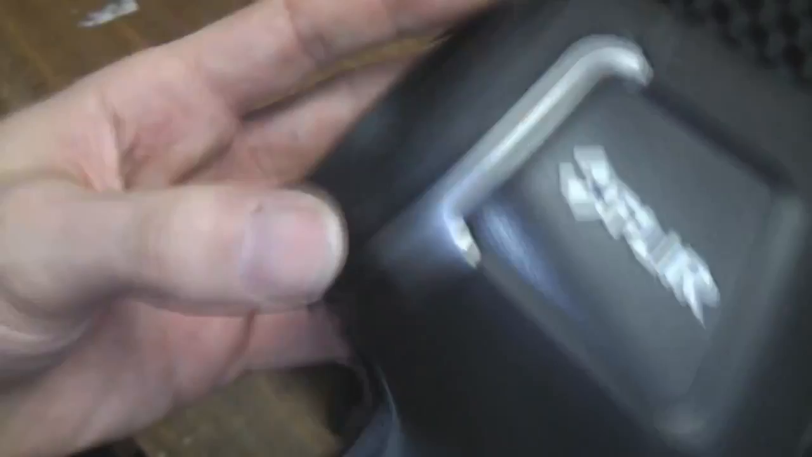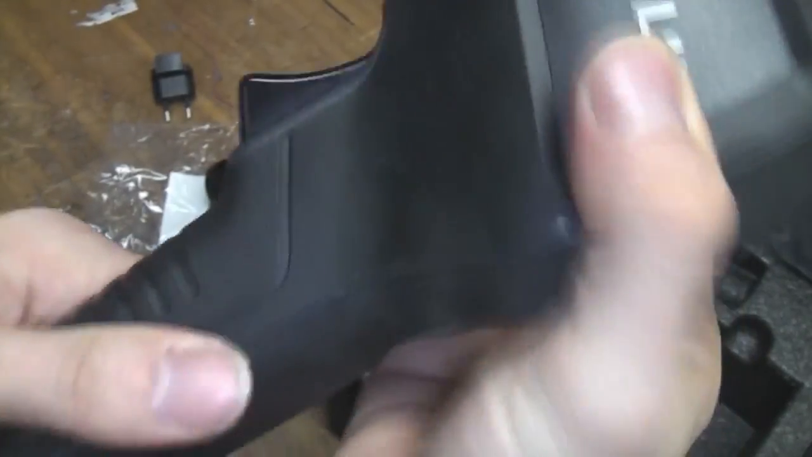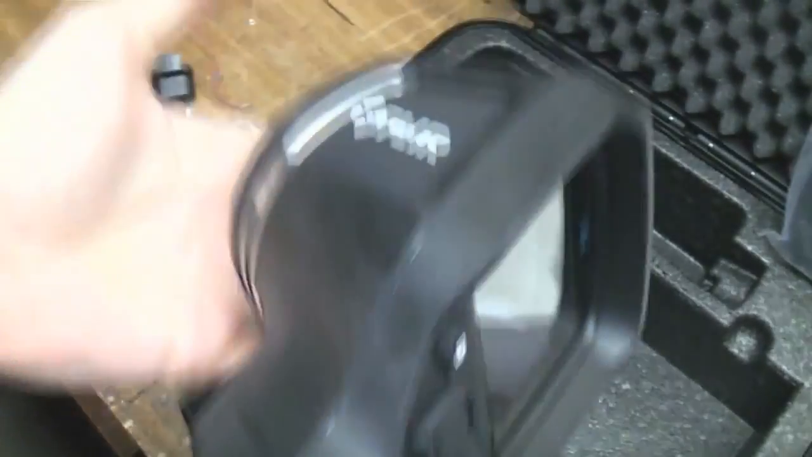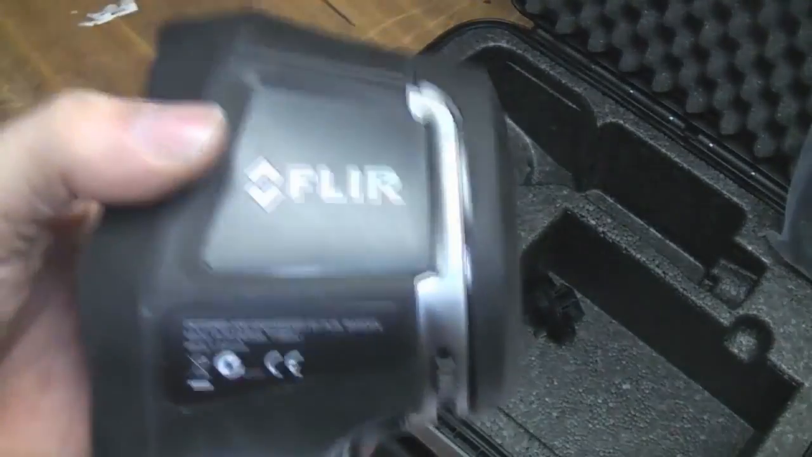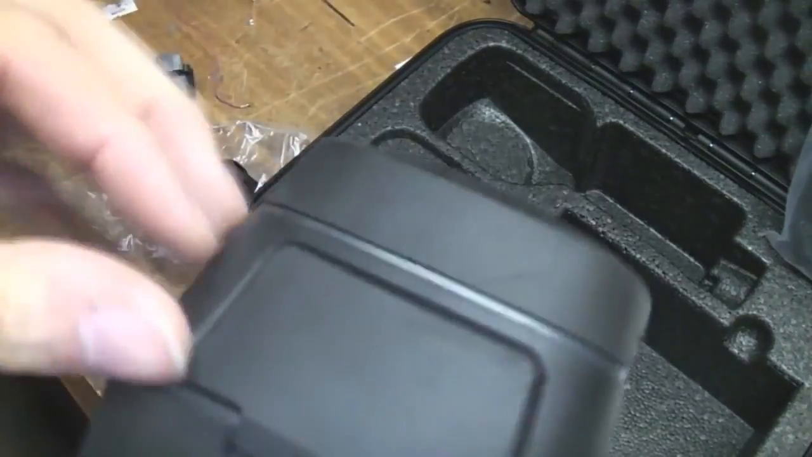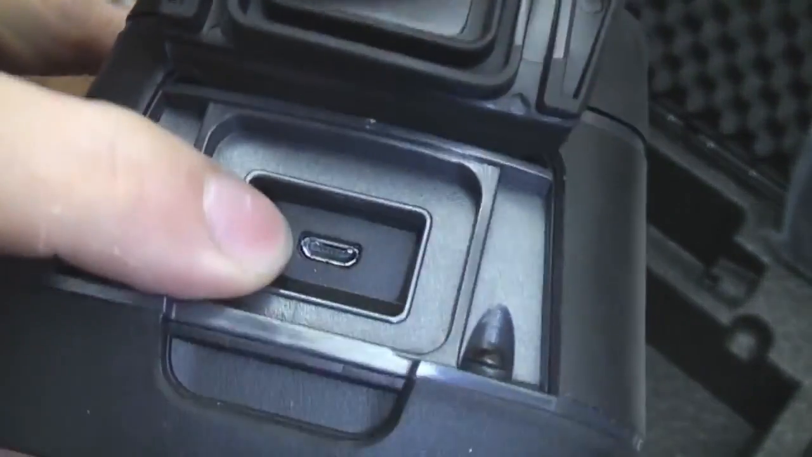There's rubberized around here. You squeeze it, there's no give at all. There's none of the horrible creaky twisty stuff you get on cheap equipment. This really has got a feel of quality about it. And for something which is, okay, 800 quid, that's very cheap as thermal imaging. It's basically bottom of the range in terms of thermal imaging cameras, which you can easily pay like 20k for. So the overall build just feels really nice. It feels very comfortable, nice to hold. Very impressed with that.